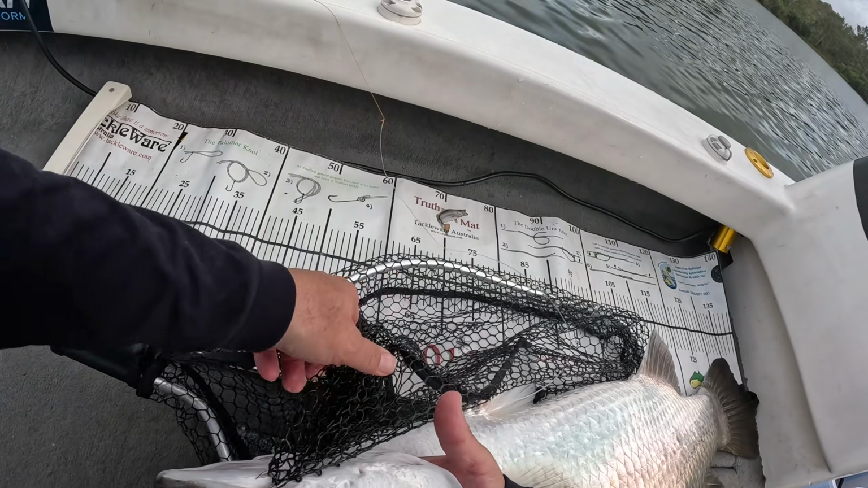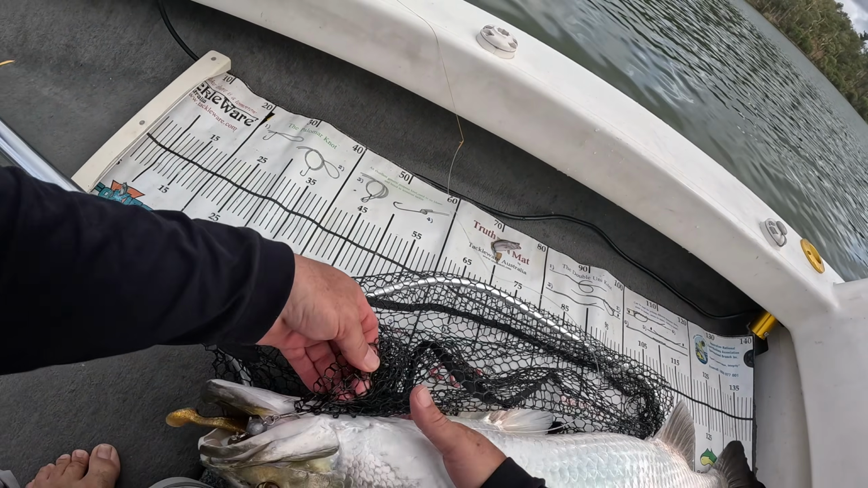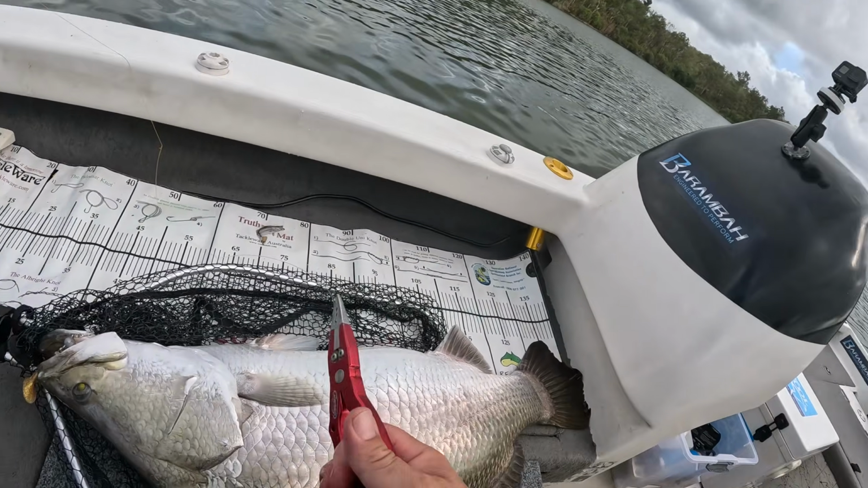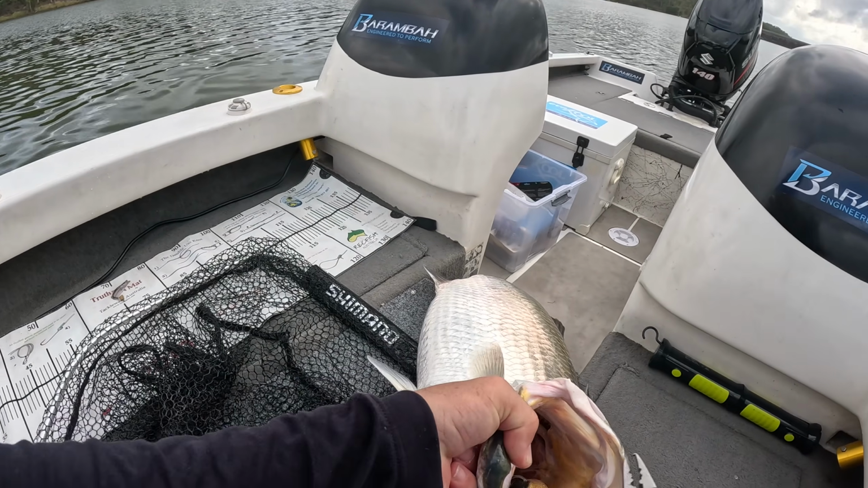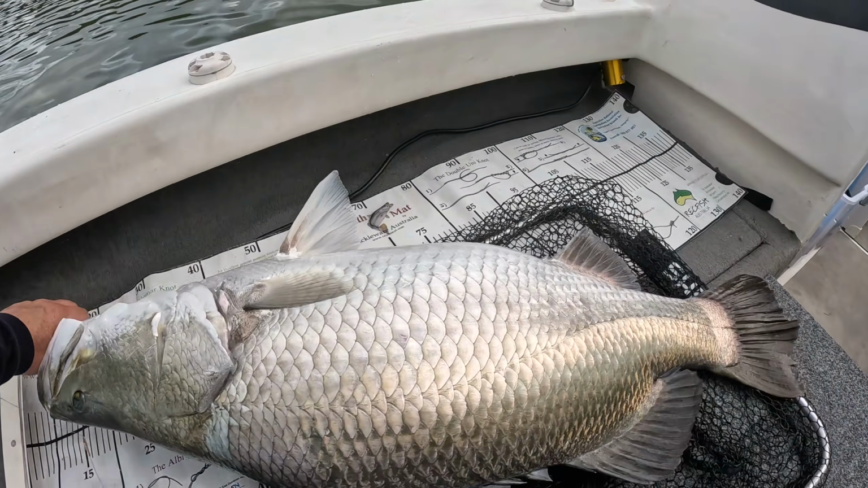This is a new Shimano net after I wrecked the last one on the meter 17. Okay. It's not that long, but it's deep. Mouth. Just get that out and just measure him.